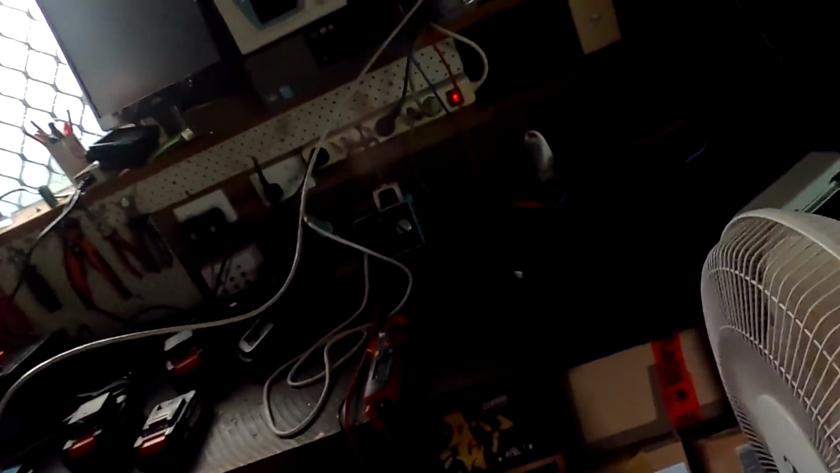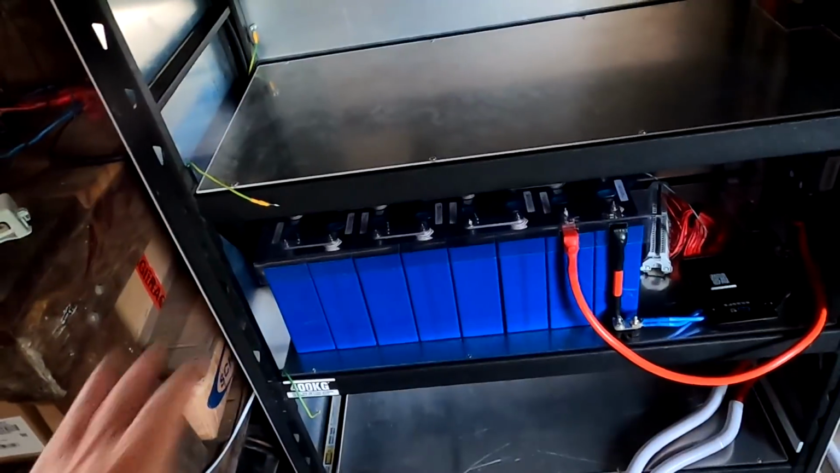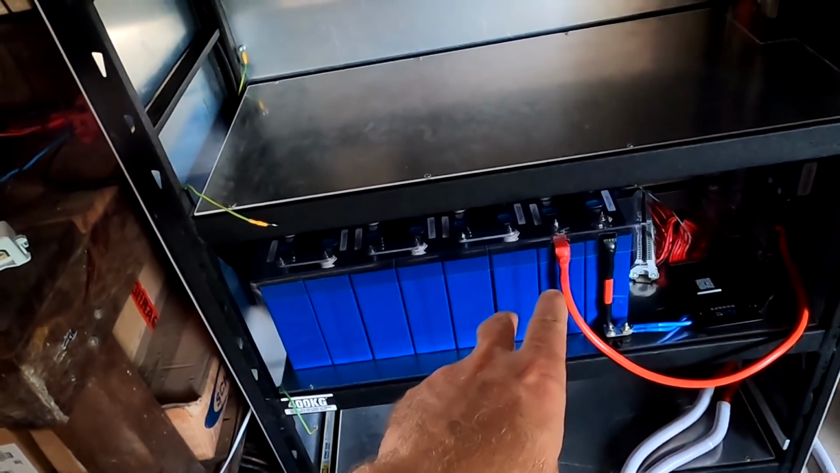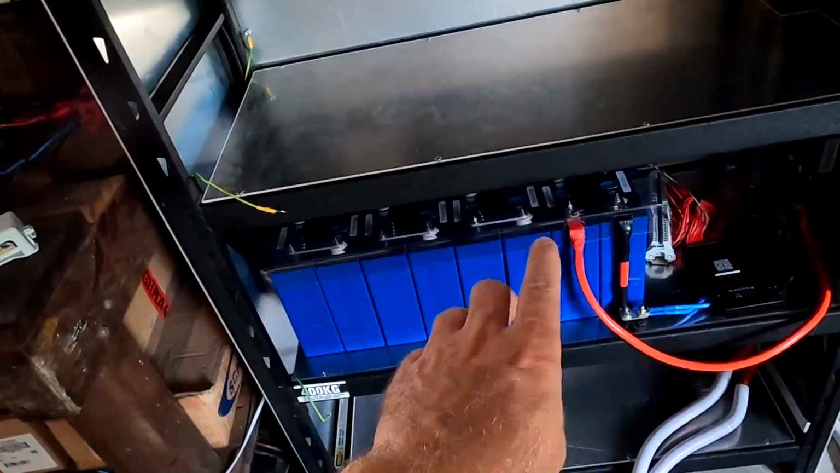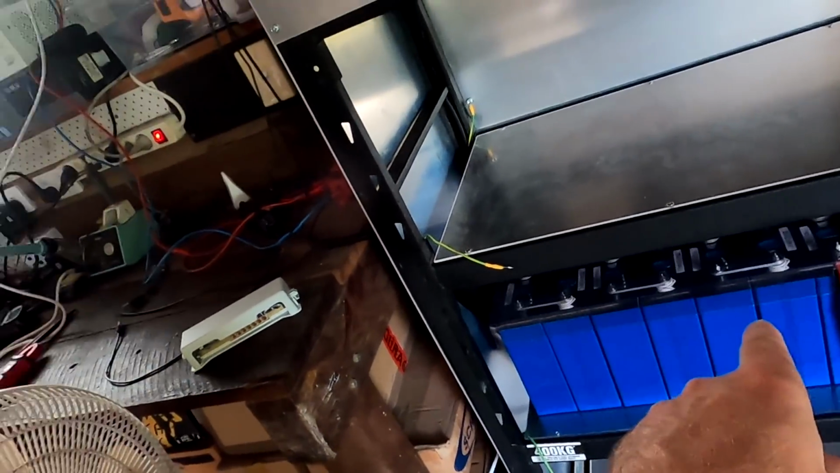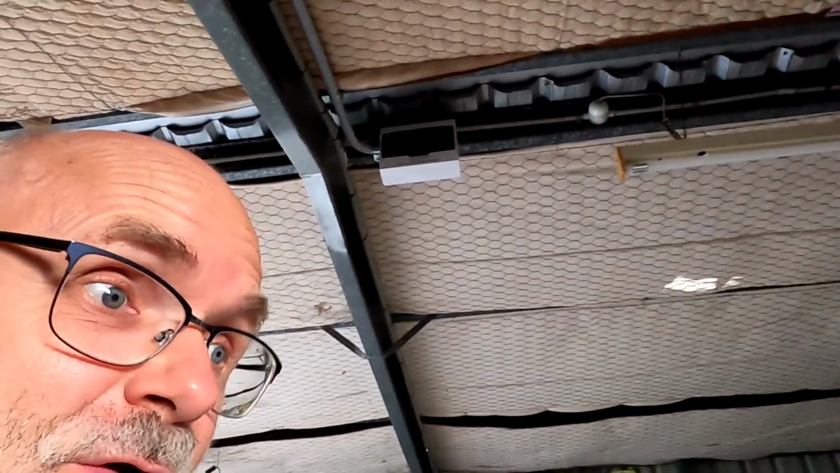Guys, welcome back to the off-grid garage here in sunny hot Australia. Yeah, it is sunny and it is hot. It is muggy outside after all this rain now. A wonderful late afternoon on this Sunday here. We are doing the full load test on our battery here. This is the new battery bank I have installed 2 days ago, 4 days. That was during the flood. That's a week ago. I've got this online for a week now, I can't believe it.